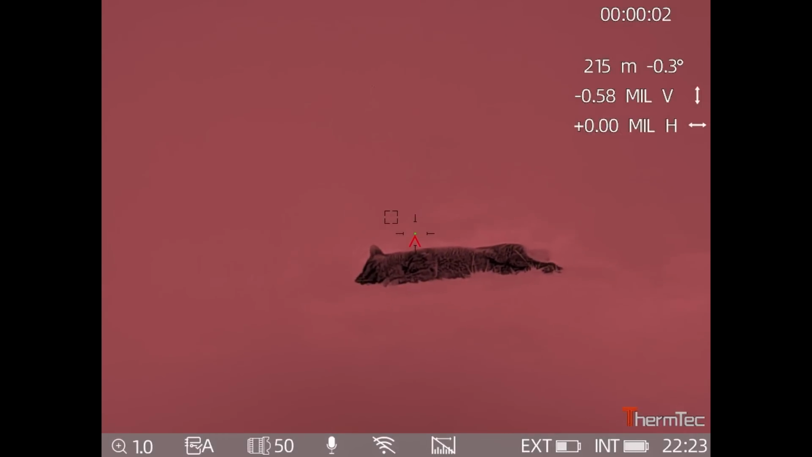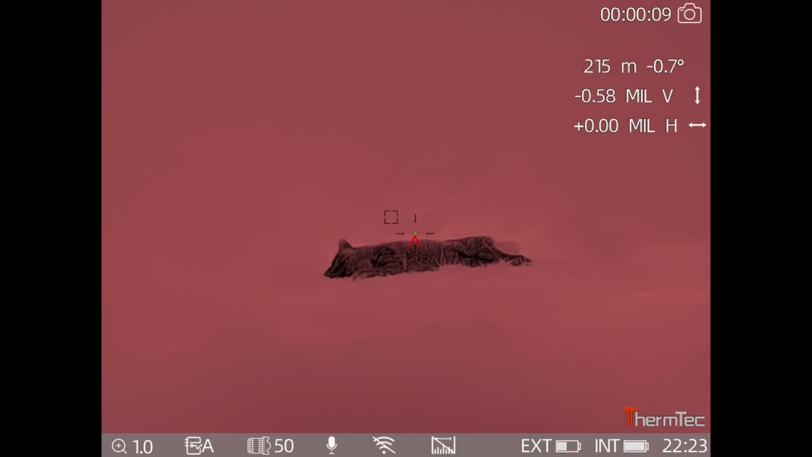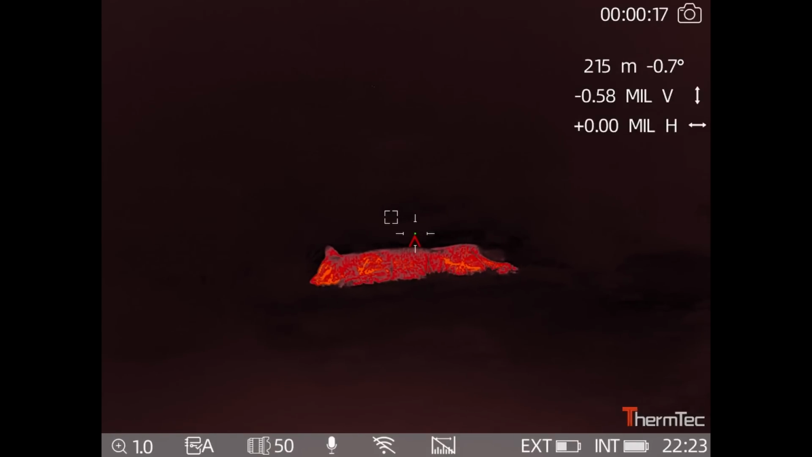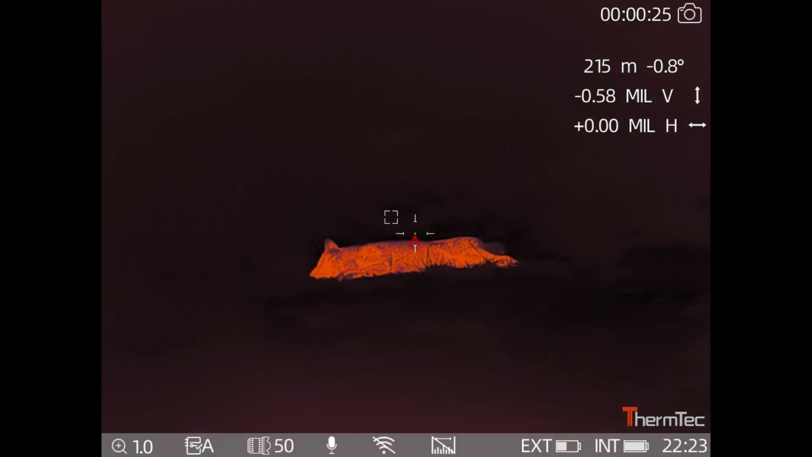Looking through the scope, I've got this set to red on the OLED, that's on the display, and it's on black hot. This one's with it on red hot. This is with green hot. This is on golden.